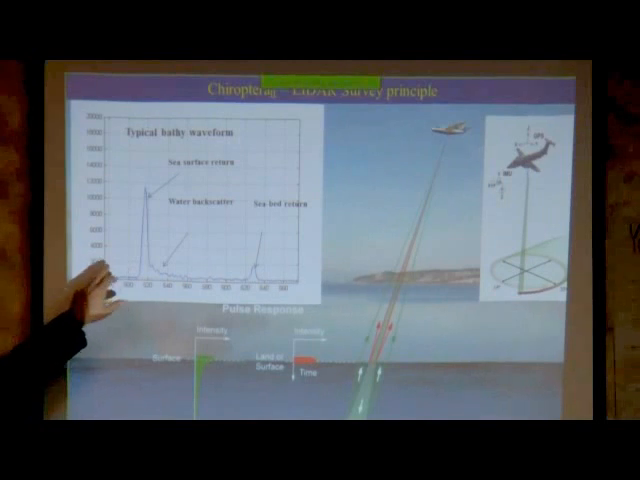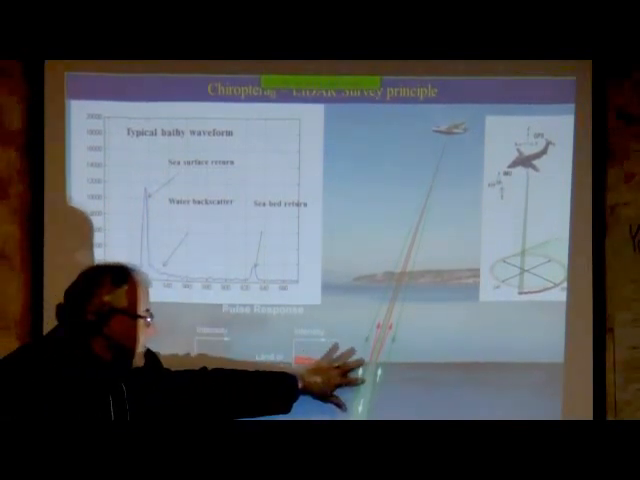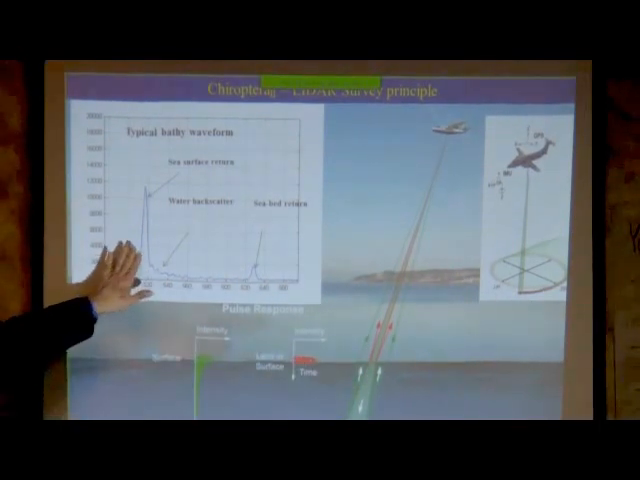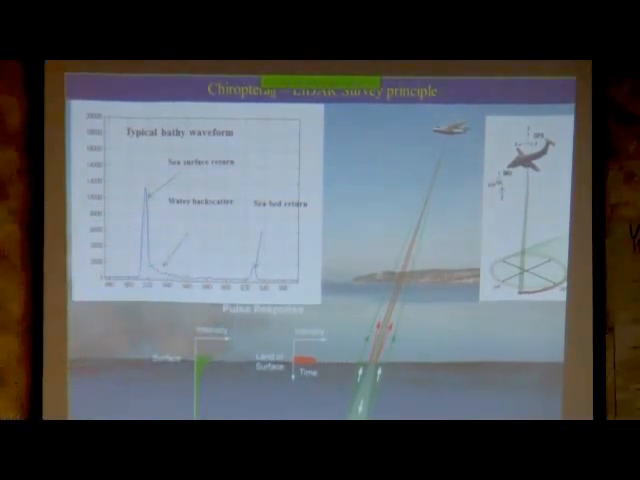And this would be a typical waveform from the green laser. We have a large backscatter from the water surface. It's a bit of a volume scatter there. It's not just on the top. It can go down up to 1 meter, so it's a little ambiguous for the water surface. We go through the water column, and then ideally we get a back reflection from the seabed itself.